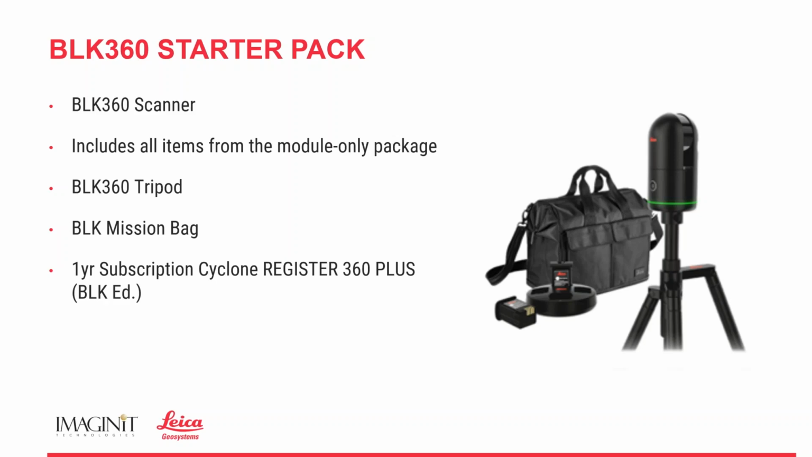check what we did in the field, easily clean up point cloud data by getting rid of any unwanted data, like for instance, scanning through windows or something like that, right? So with the starter pack, we're getting the Register 360 Plus BLK Edition. Just a little bit more information on that.